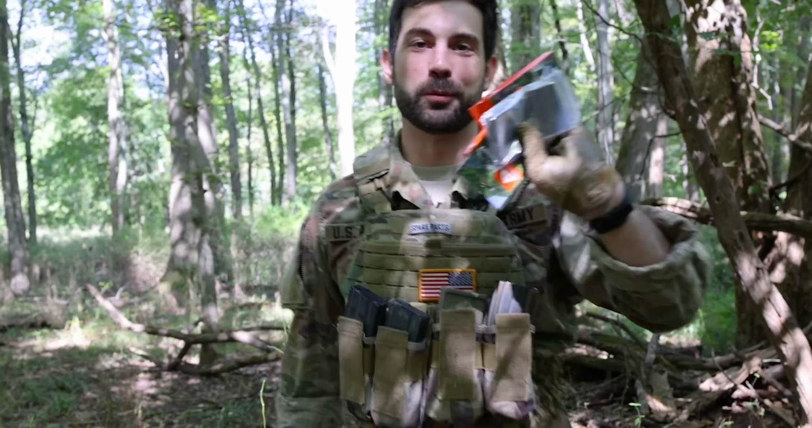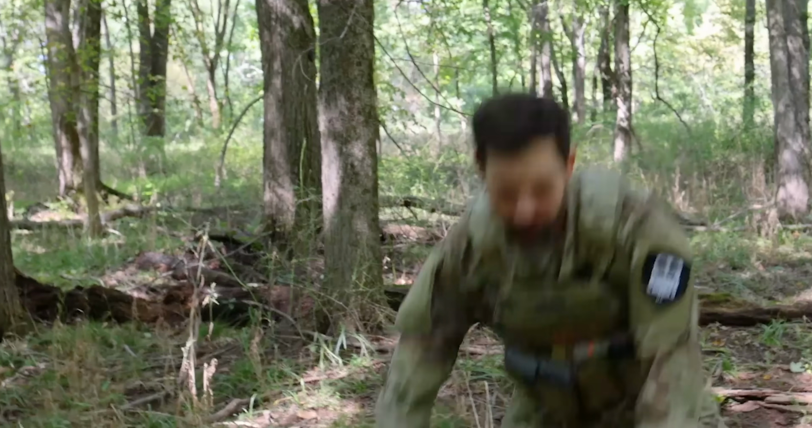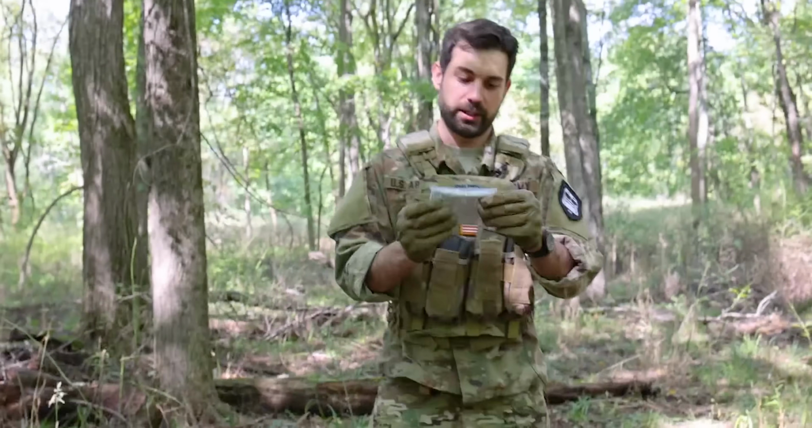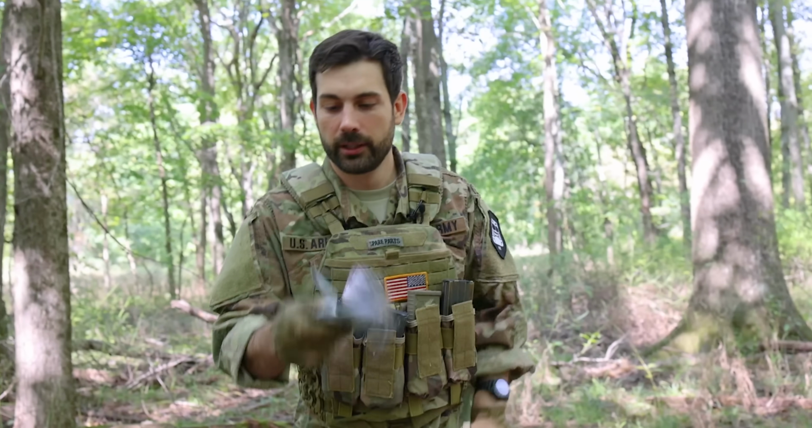The second material that you need to know about is what's called a space blanket. Let's test out some of these thermal imaging blankets with our thermal optic to see if we can actually hide ourselves. So, cheap, lightweight, got this at Walmart. Don't want to litter.